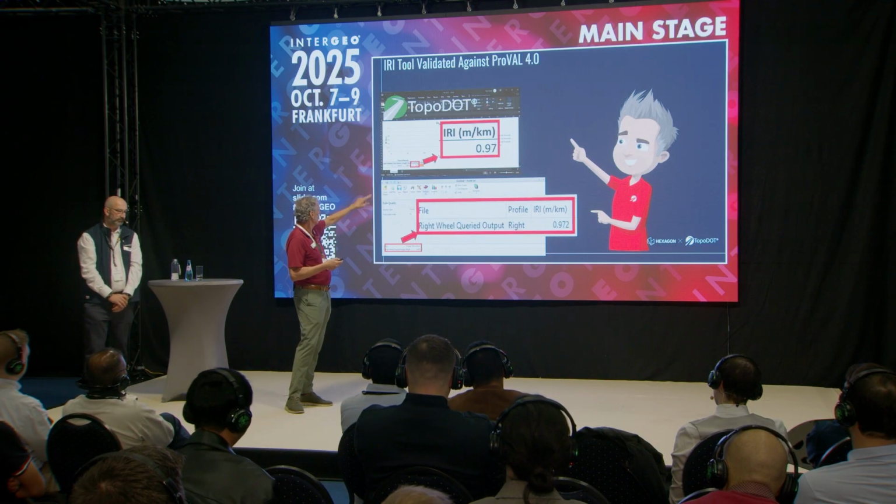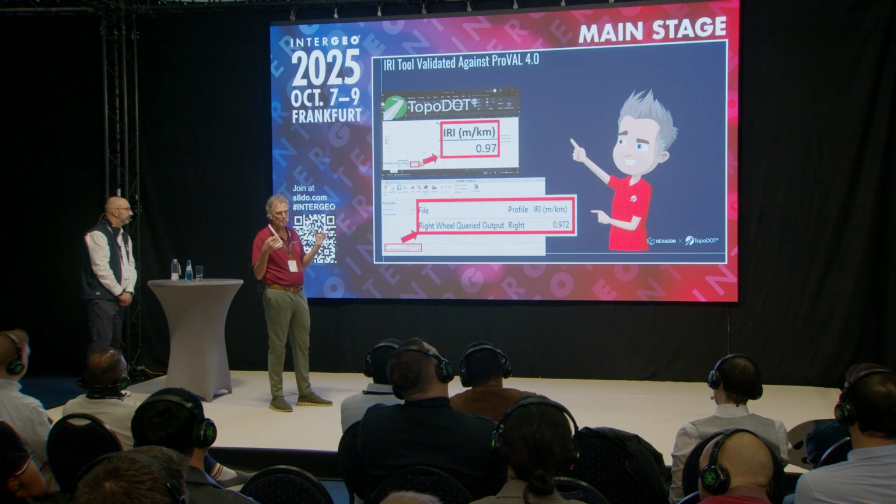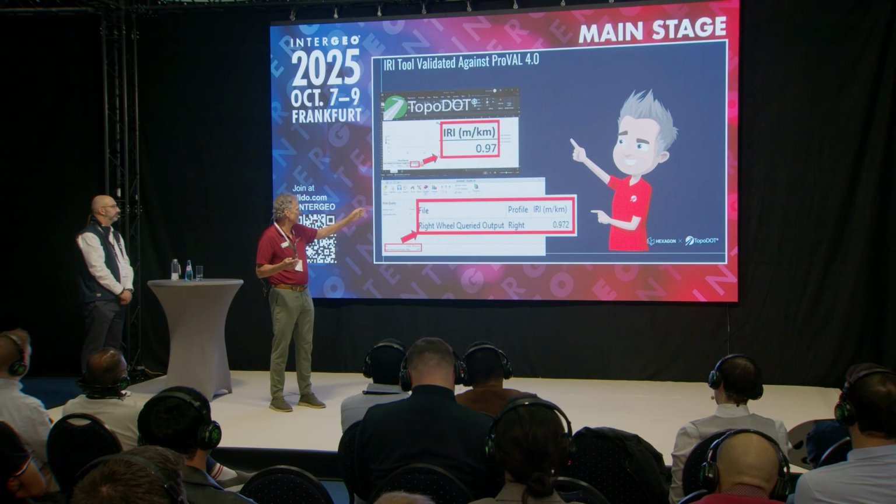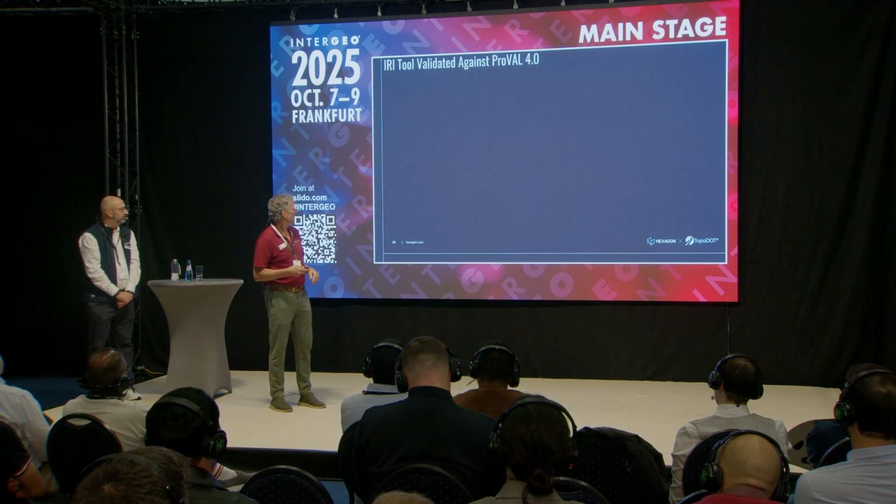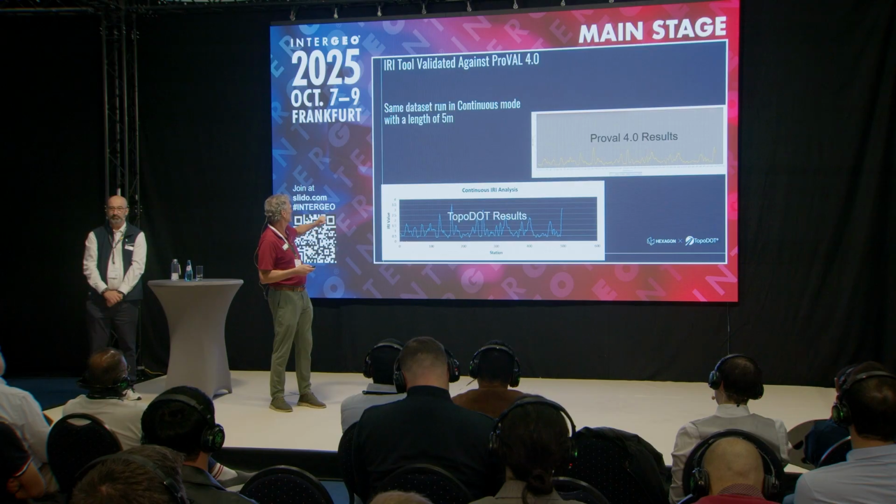So this is just one section between TopoDOT response over a certain area, same data set, same input to the model, and we get 0.97, 0.972. They measure it in meters per kilometer. That's how much the integration is. If you look at it a little better, that's one number, and that says, yes, it's correct.